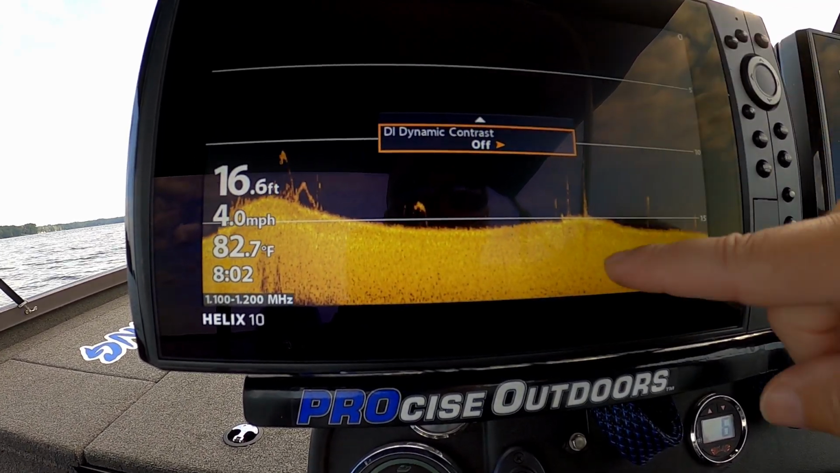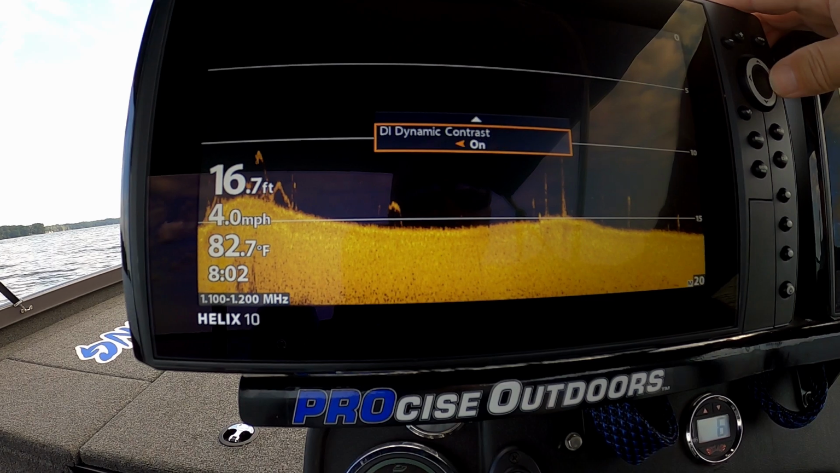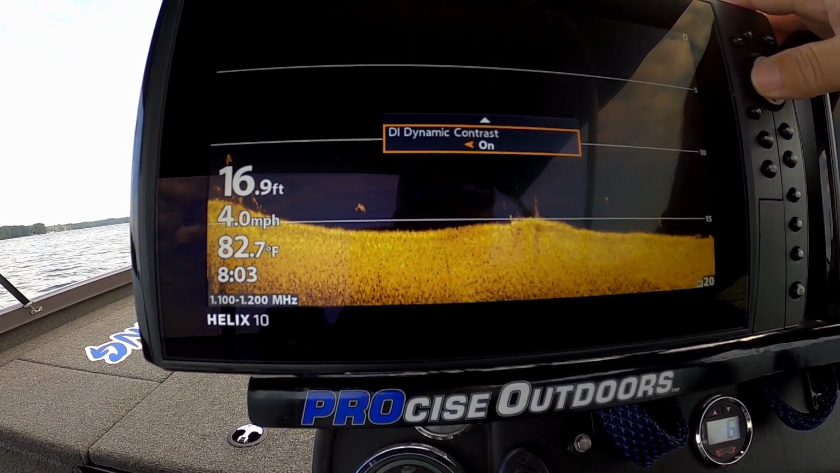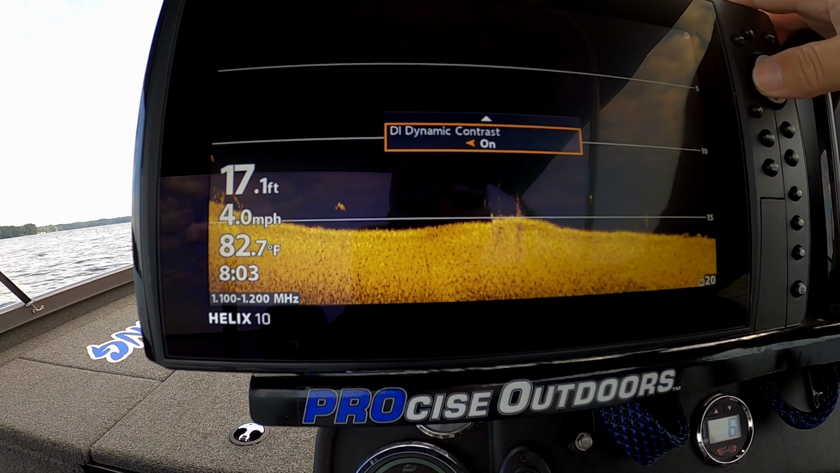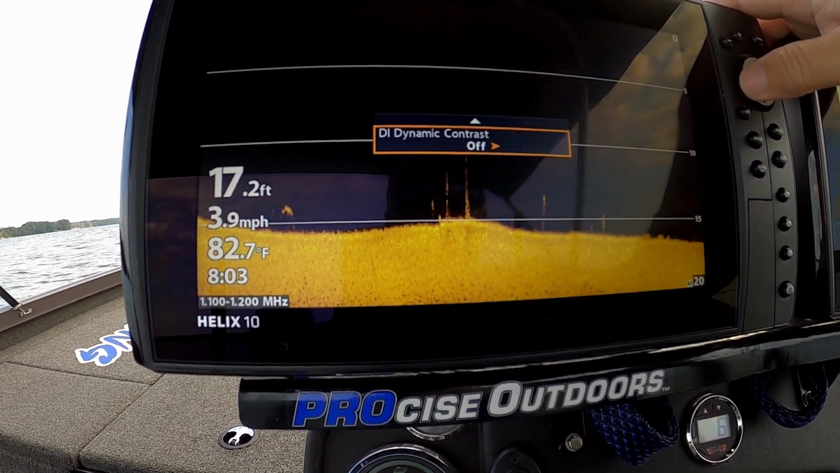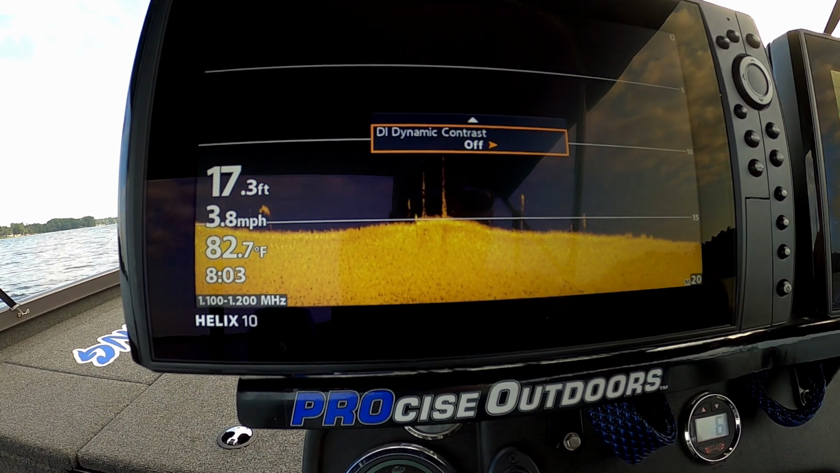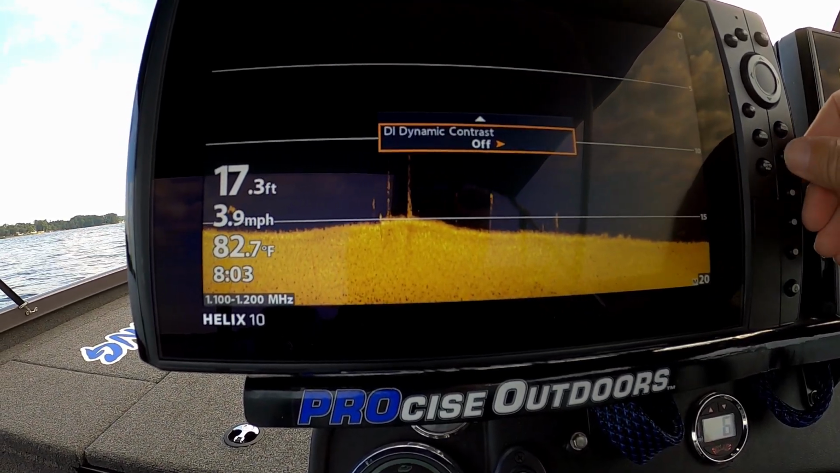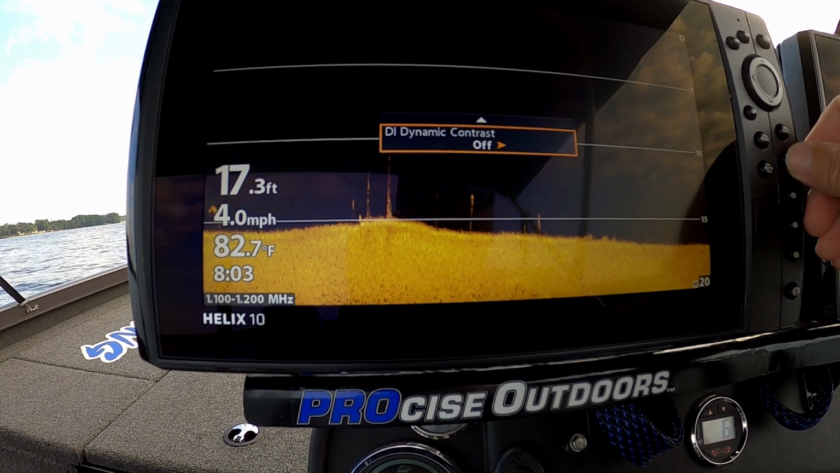I did see a little clear up. You can see it in the bottom down here. Watch. It changes the look a little bit, so I'm going to have to find some fish, and we're going to have to play with that on top of some fish, because I don't know if that's better or worse. It seems like it takes away a little bit more of the picture, so I see even less with that on. So we're going to leave that the way it is for now.